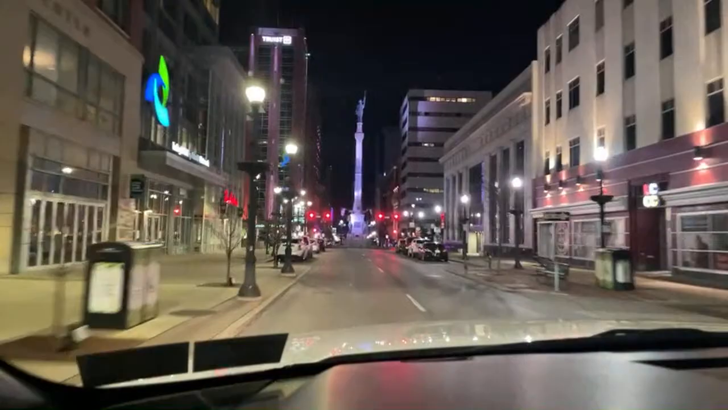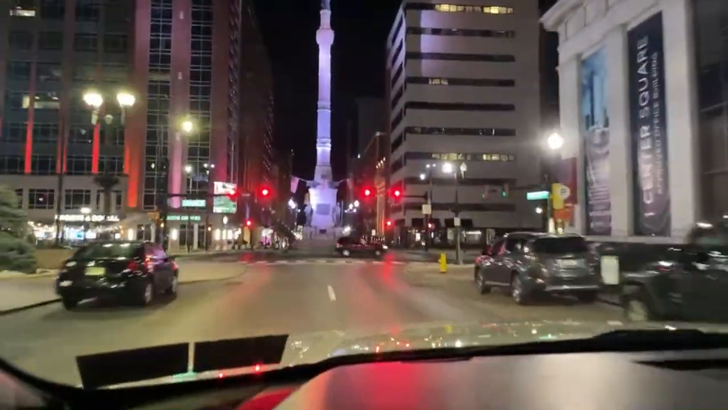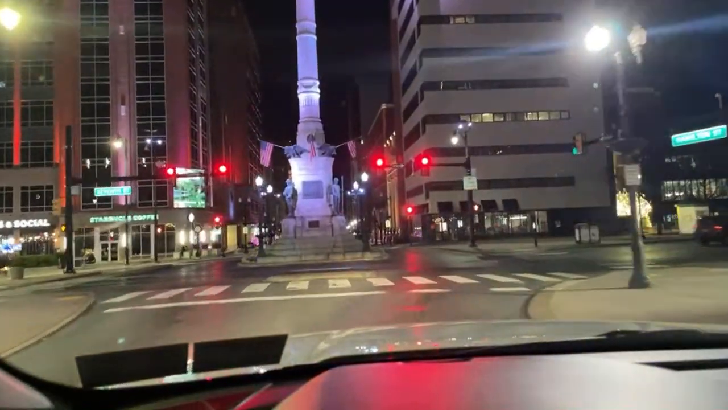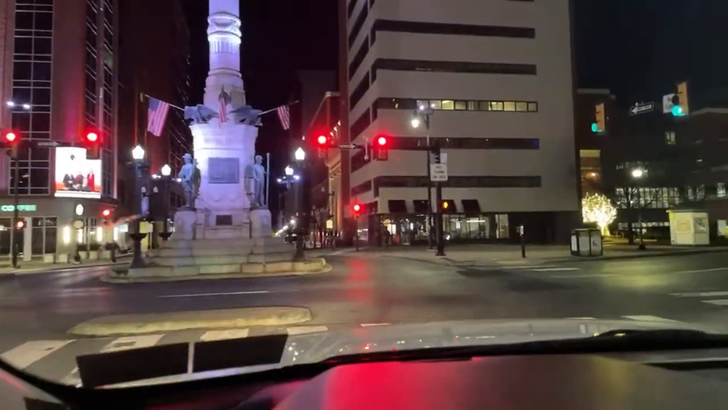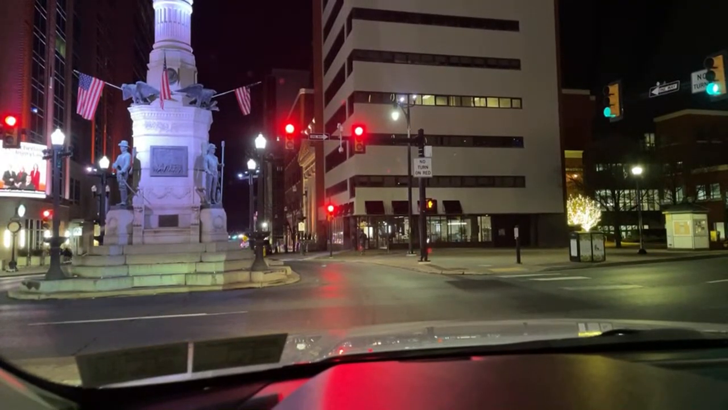Oh, I got red. Yeah, I thought I saw red and blue here. They're all down here. They're right here. Yeah, see, I saw lights reflecting off the buildings. I know what I'm seeing. And then I thought, oh, I must be seeing things. There's a whole bunch of cops right here.